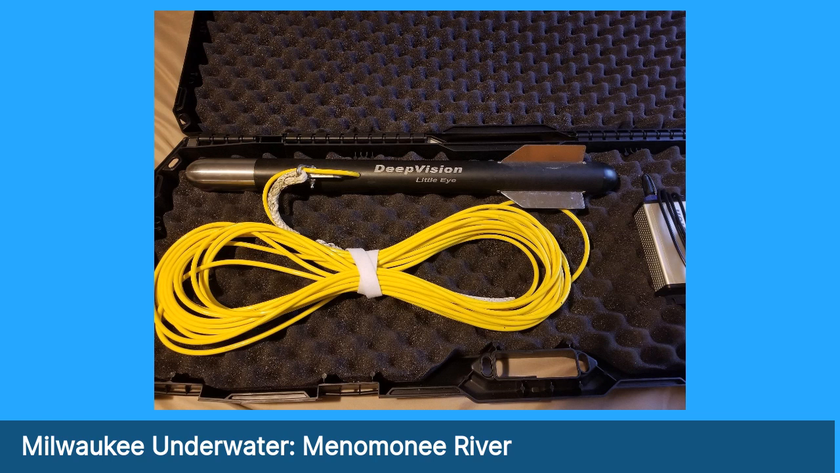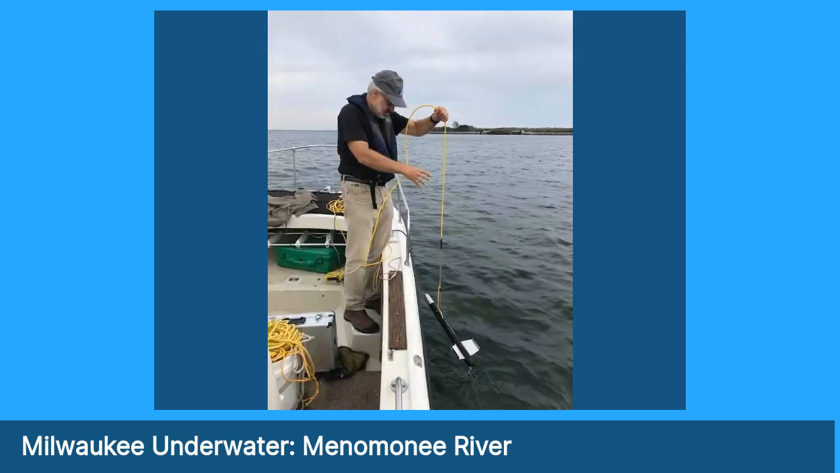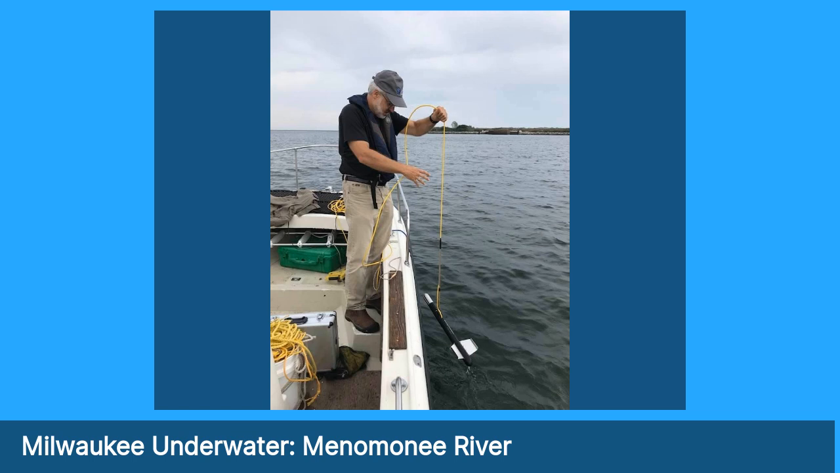That's a little bit better view of the Deep Vision Little Eye. It's very portable. I've used this to scan river bottoms in as little as 3 feet of water with good result. It plugs right into my laptop. It records onto the laptop and lets me mosaic the bottoms onto it. So here I am deploying it off of the Dawn Treader with the State Historical Society.